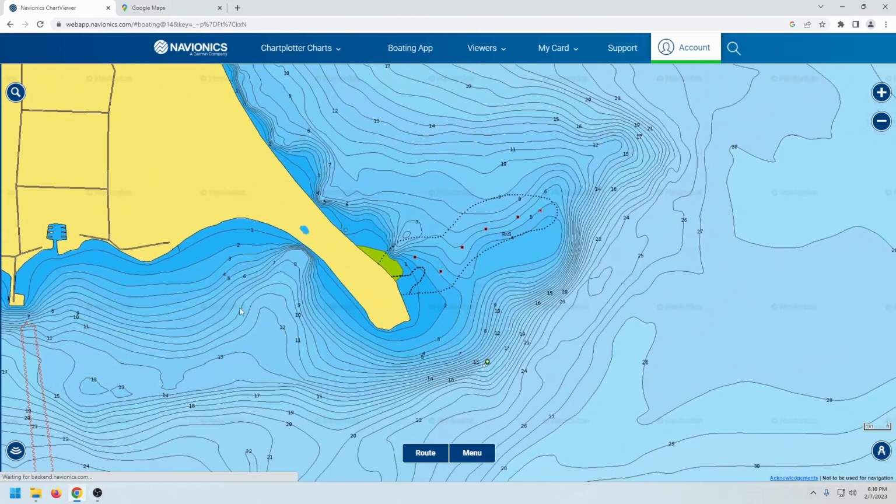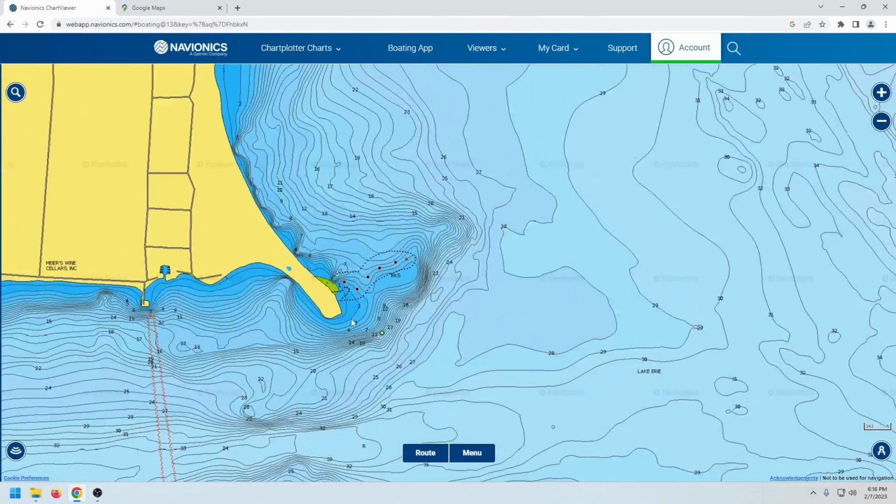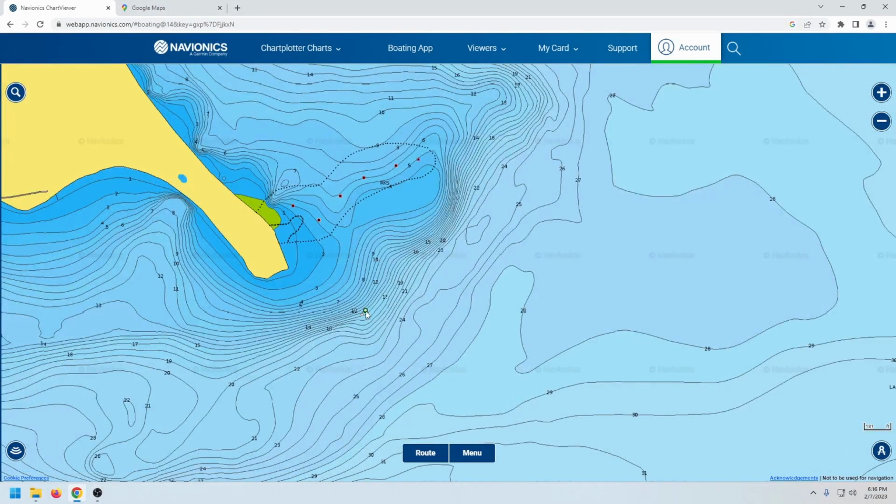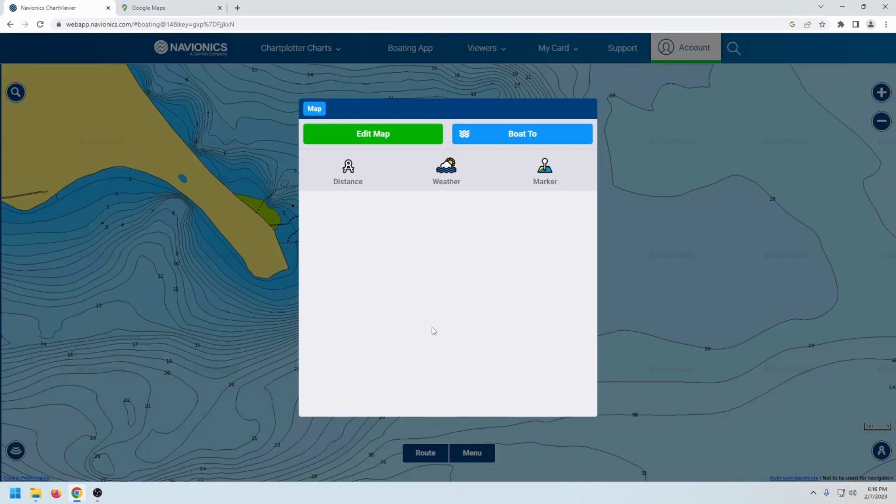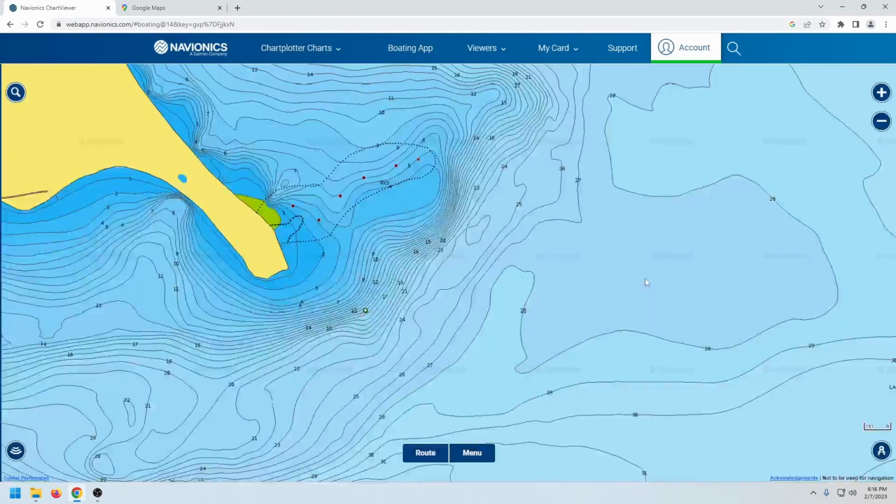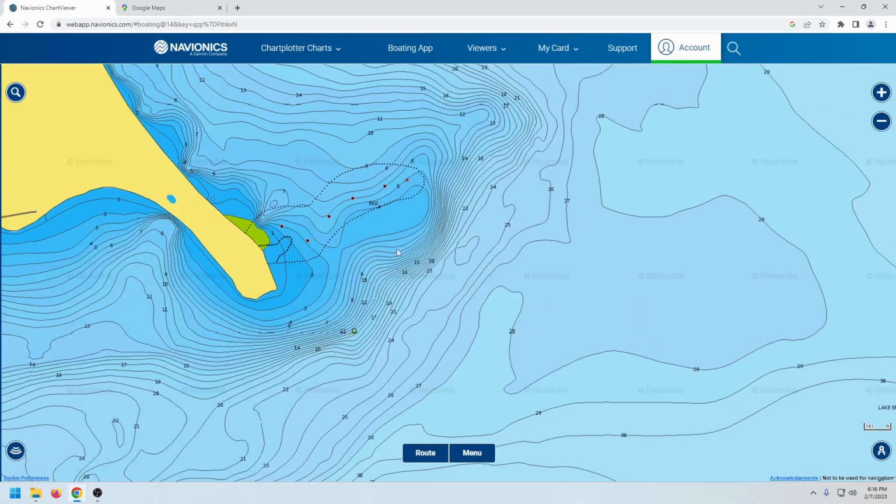Moving over. So this southeast point on North Bass Island. Anyway, this whole point around here will hold smallmouth at all times of the year.